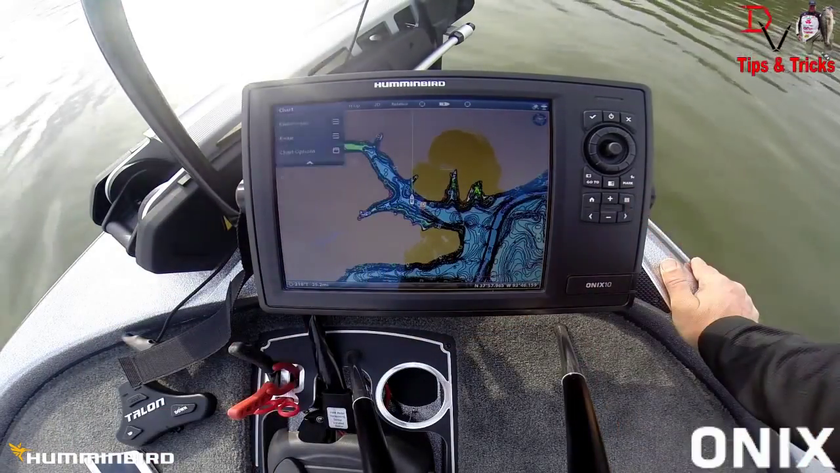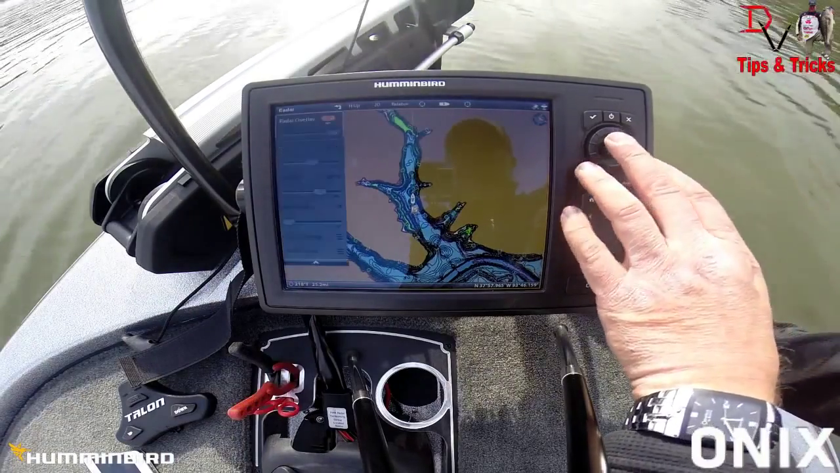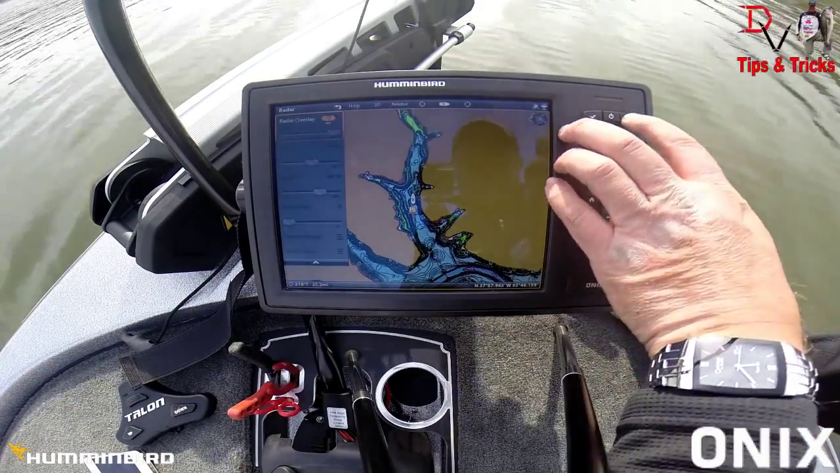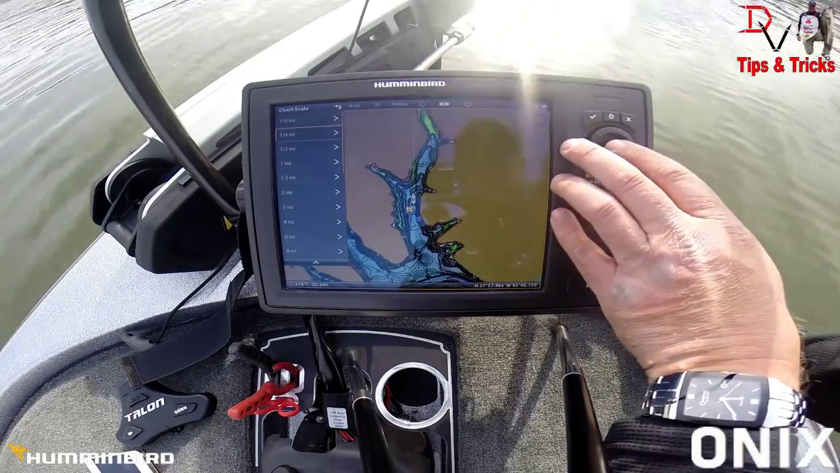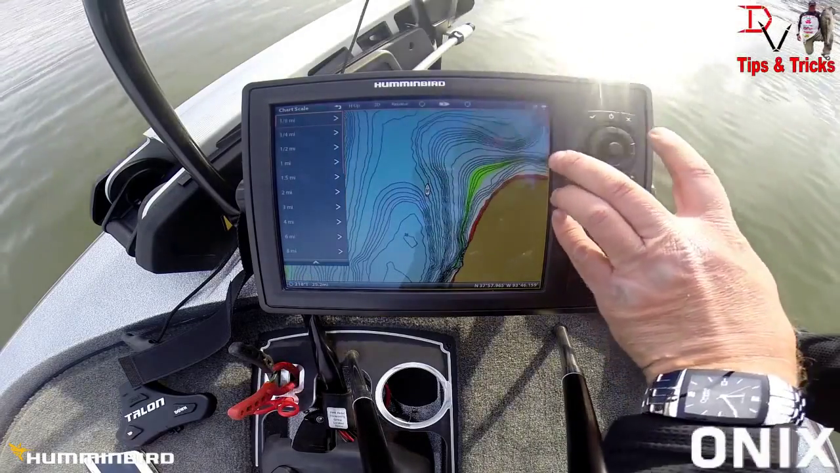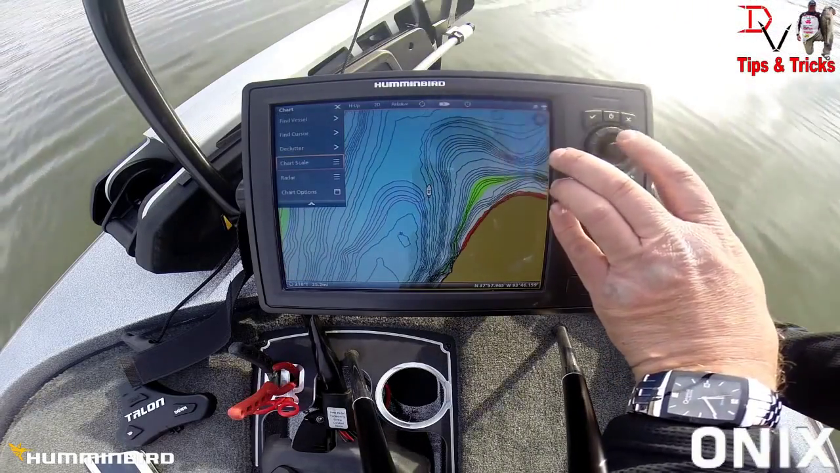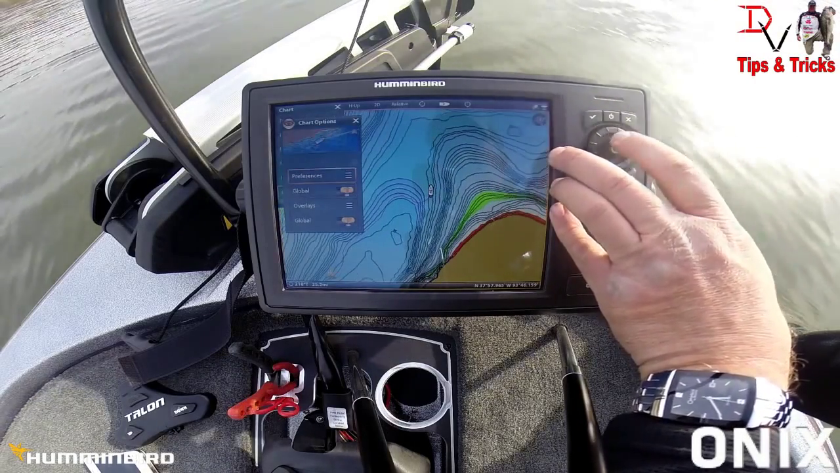Tap our settings button. We're going to use buttons this time. We're going to go down here. That's not what we wanted. Hit exit. Come up here. Tap our button. We want some in-depth detail. We're going to hit exit. Come back out. We're going to go down here to chart options.